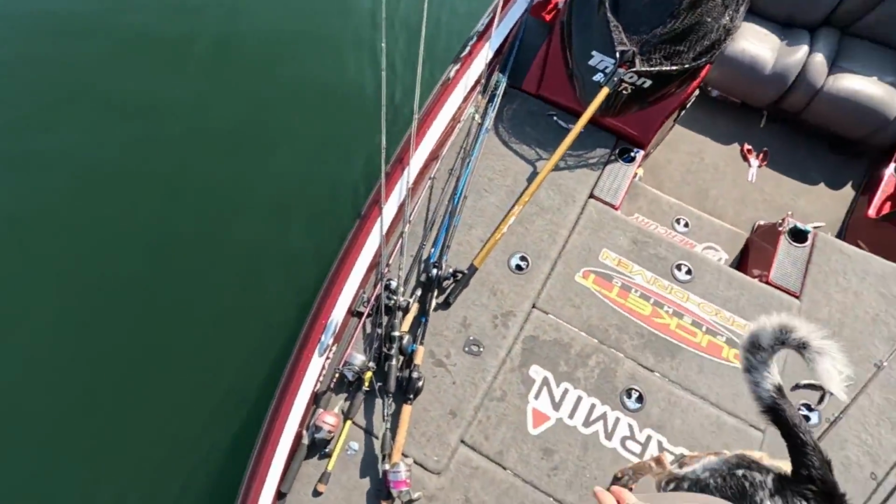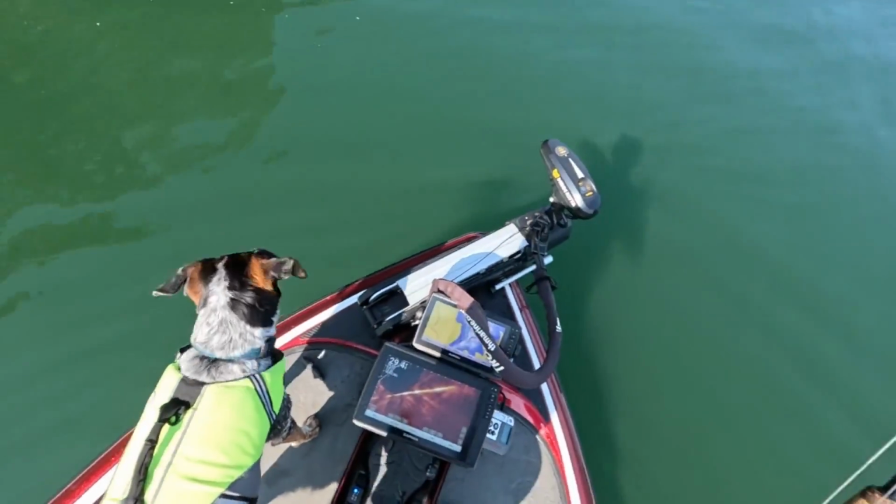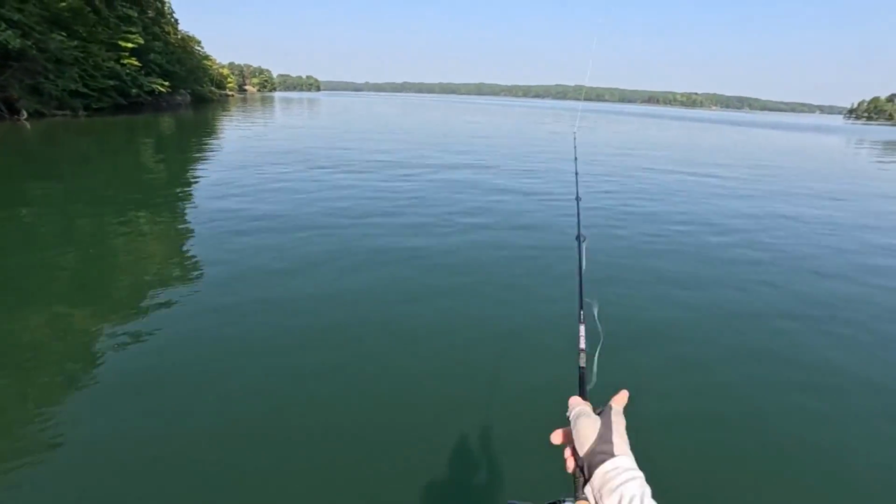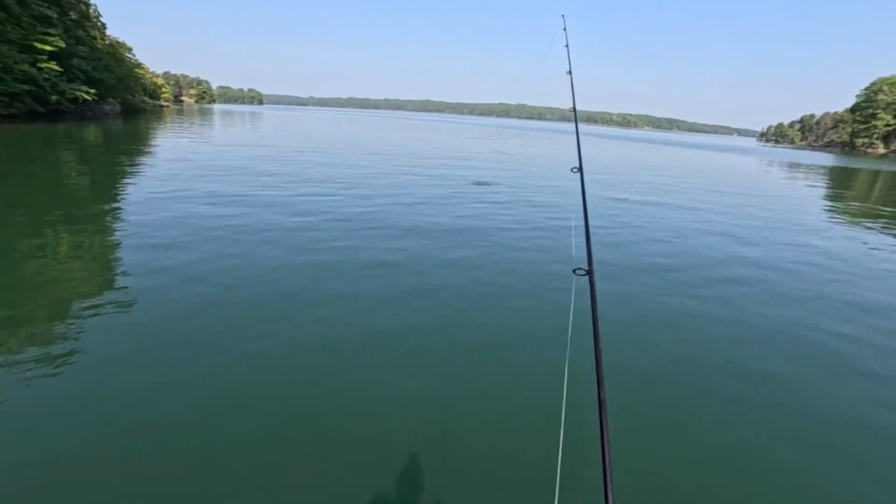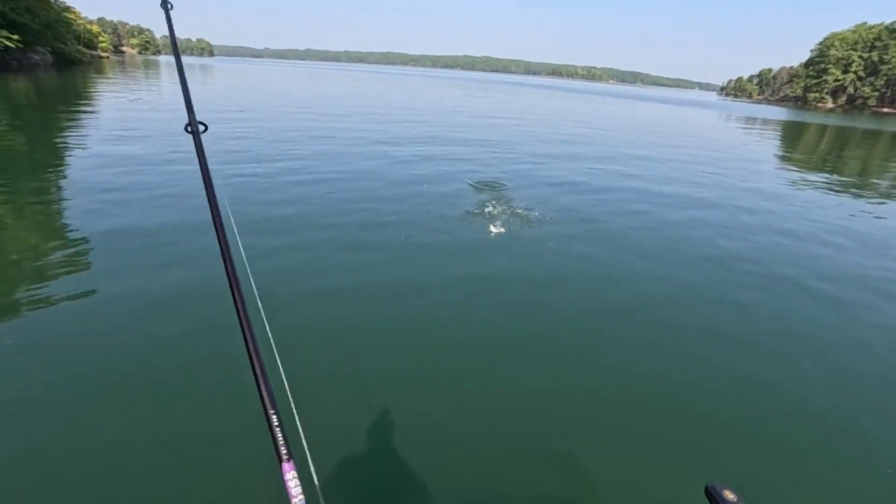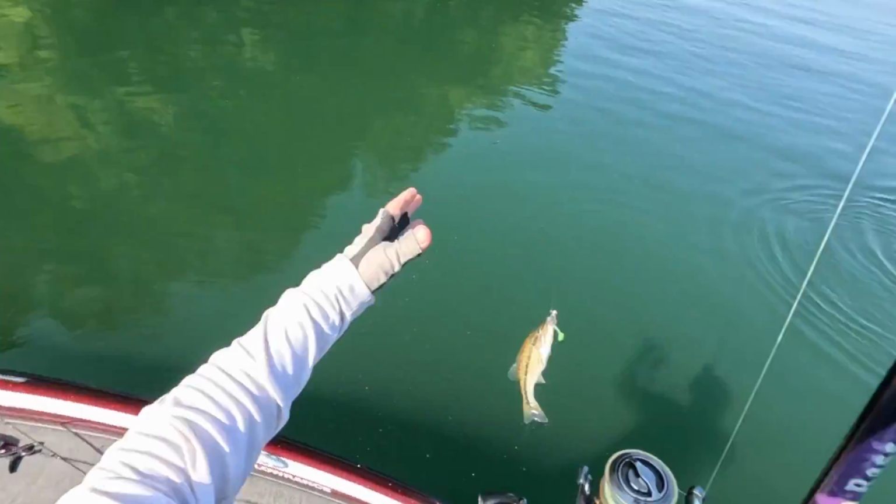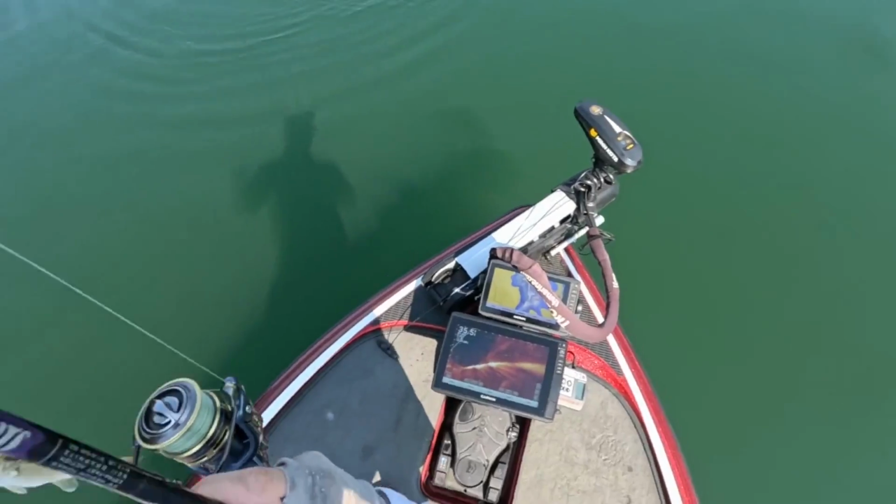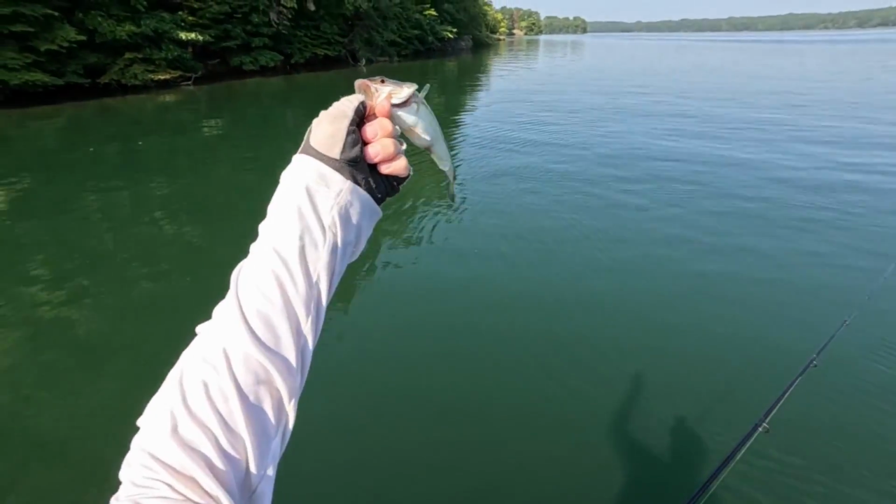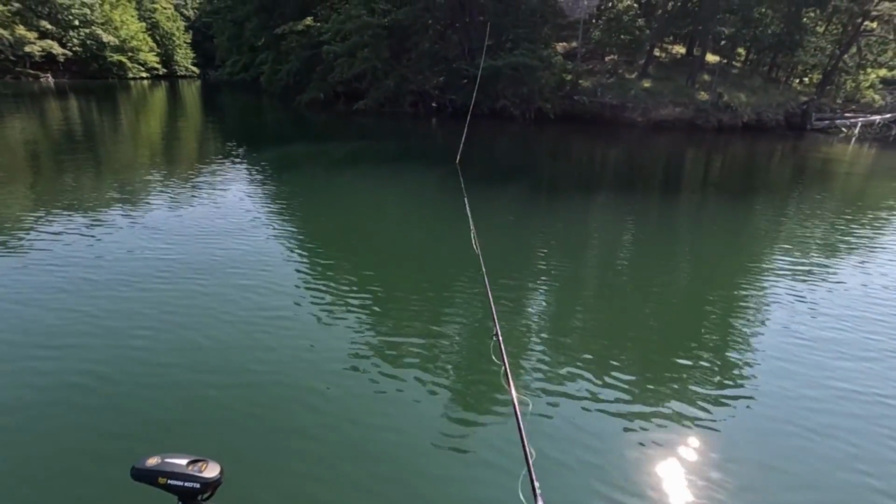Alright, came back into this creek arm. Looks like there's a decent amount of fish in here. So we're gonna see. Alright. Tossed in the school bait and got one. Goodness, nice little fat guy. Let's see if we can find some up in these shade trees.